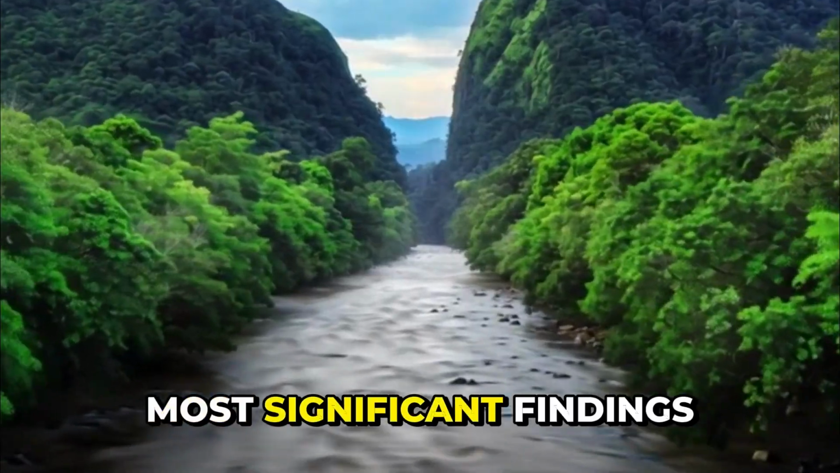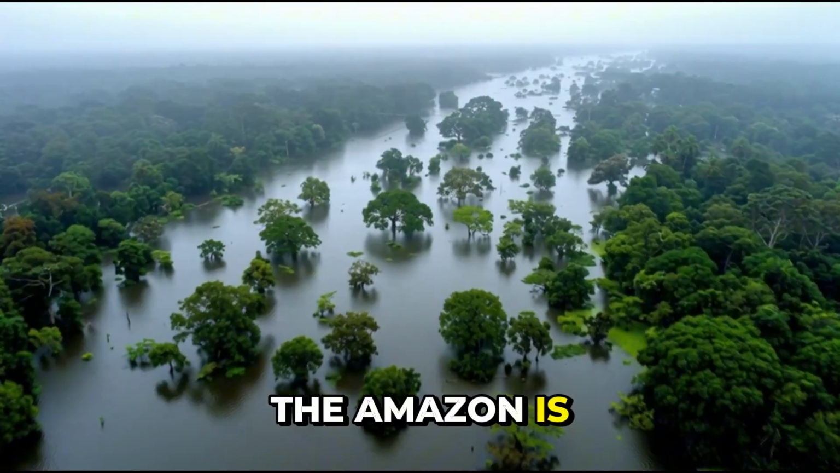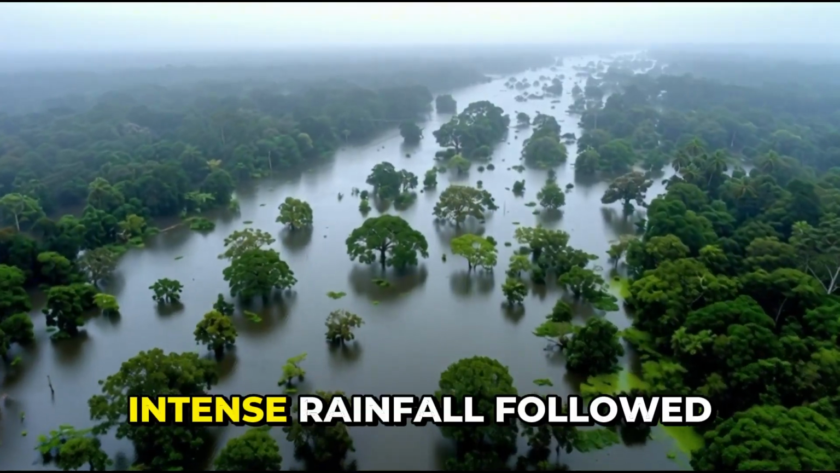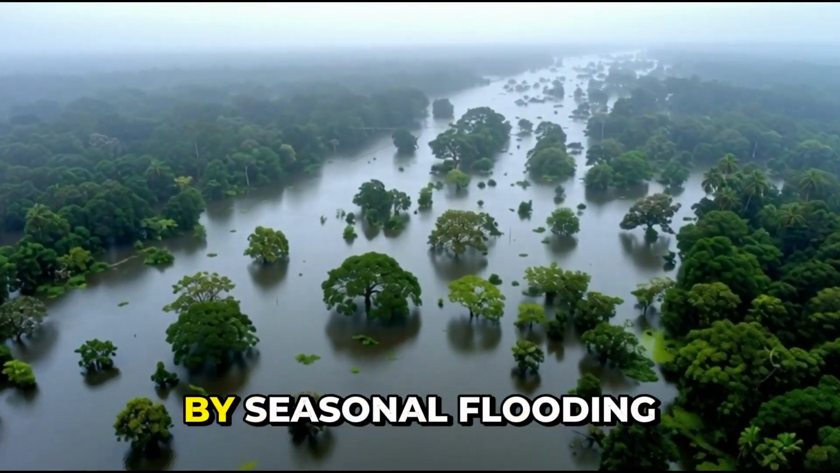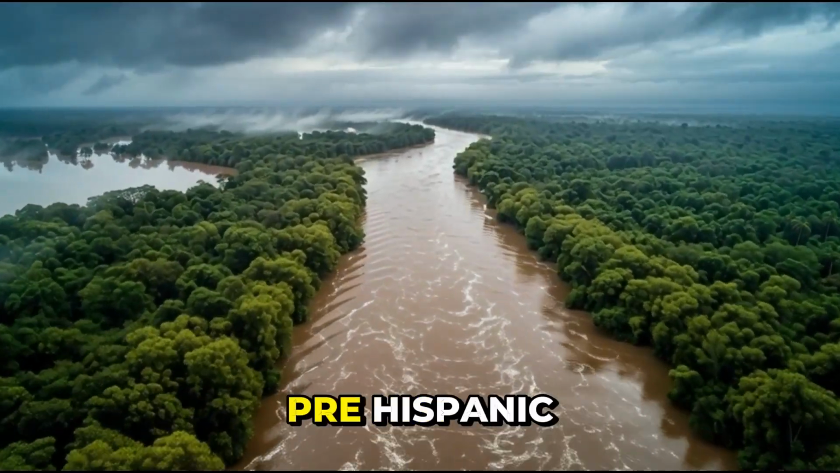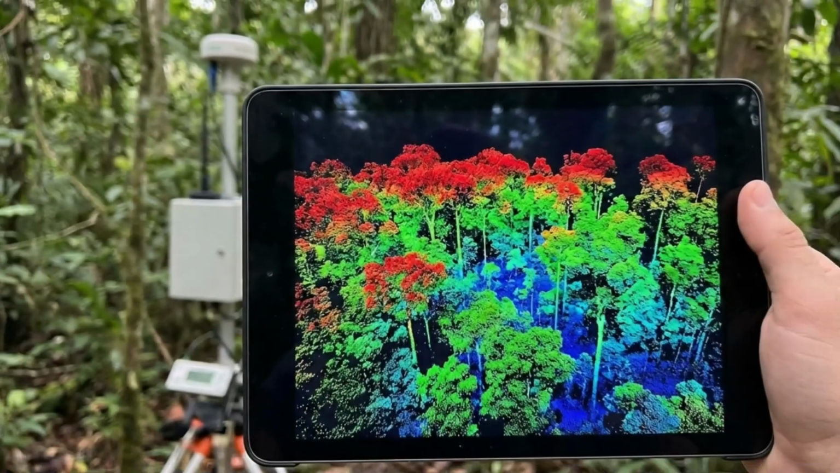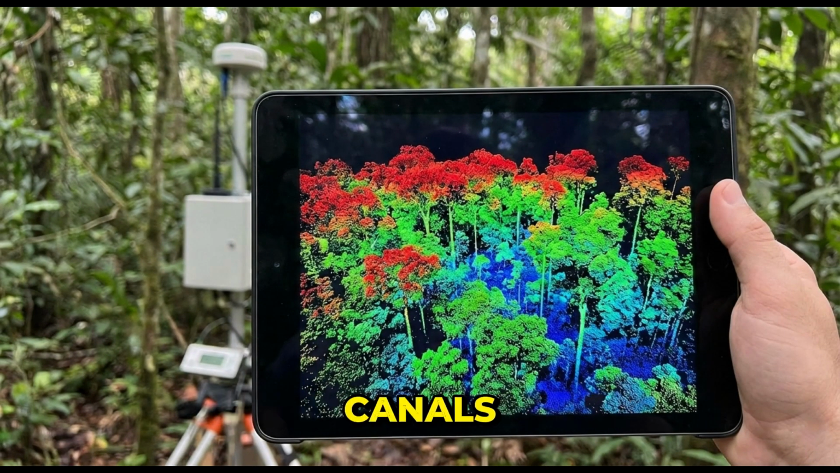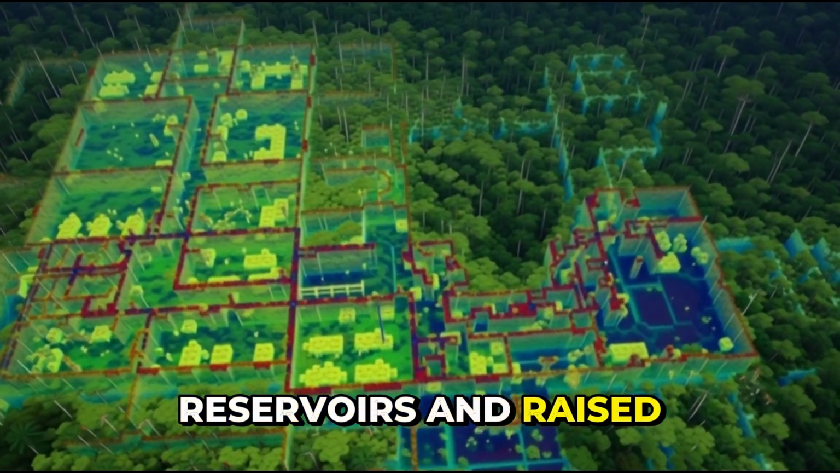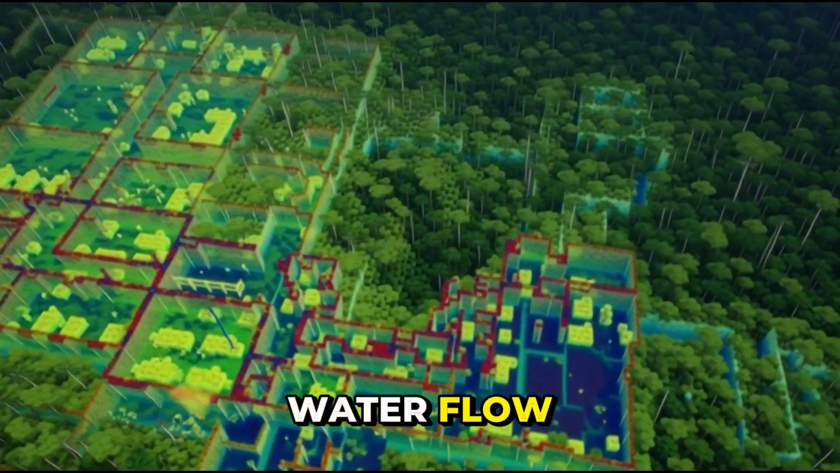One of the most significant findings involves water management. The Amazon is defined by extremes, intense rainfall followed by seasonal flooding. Rather than resisting this, pre-Hispanic inhabitants appear to have engineered around it. LiDAR data reveals canals, reservoirs, and raised agricultural areas designed to control water flow.